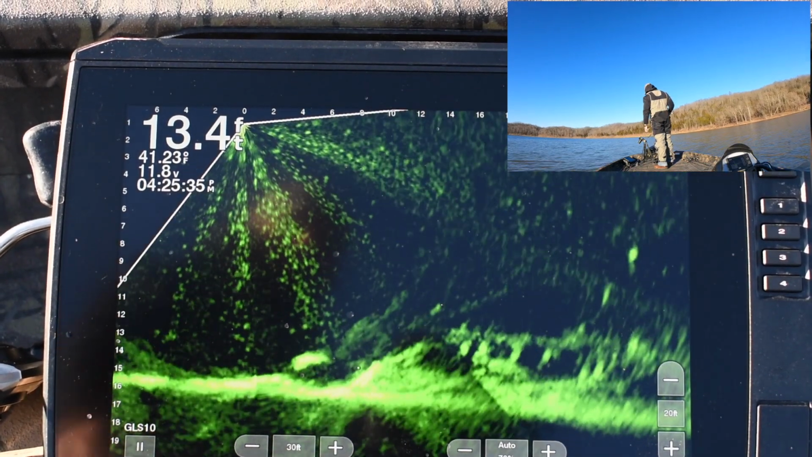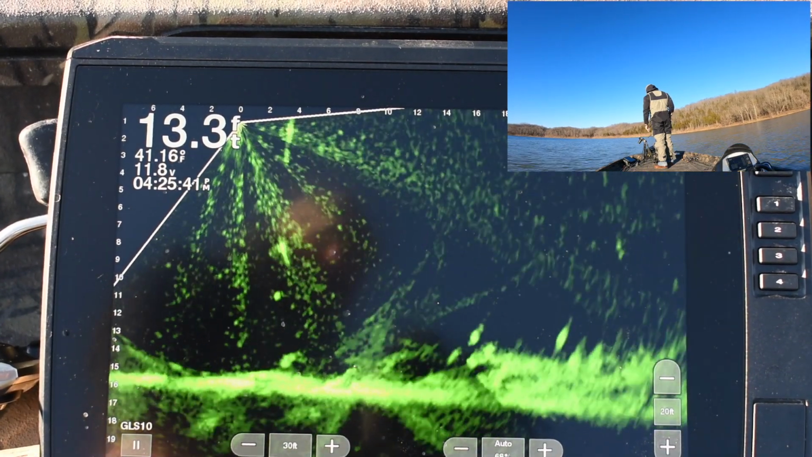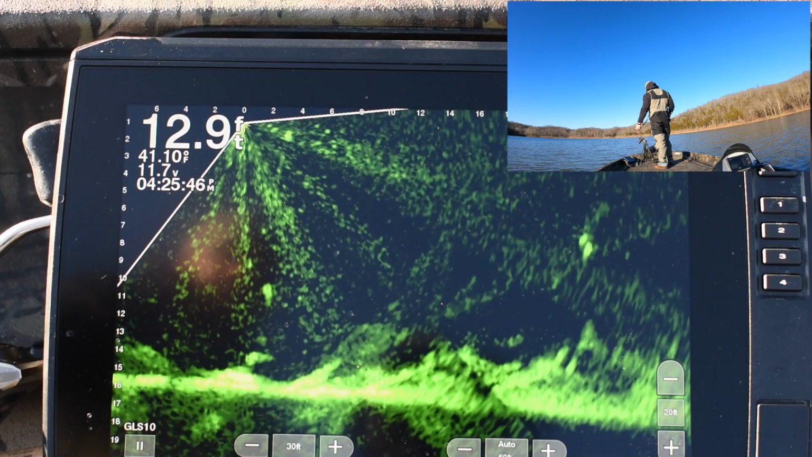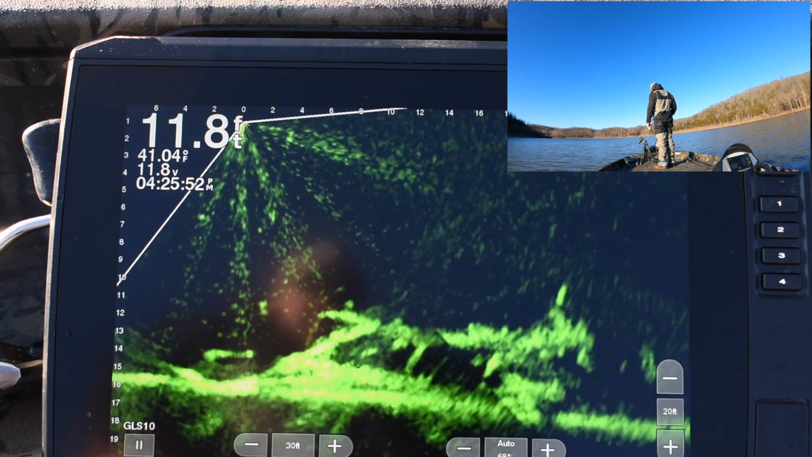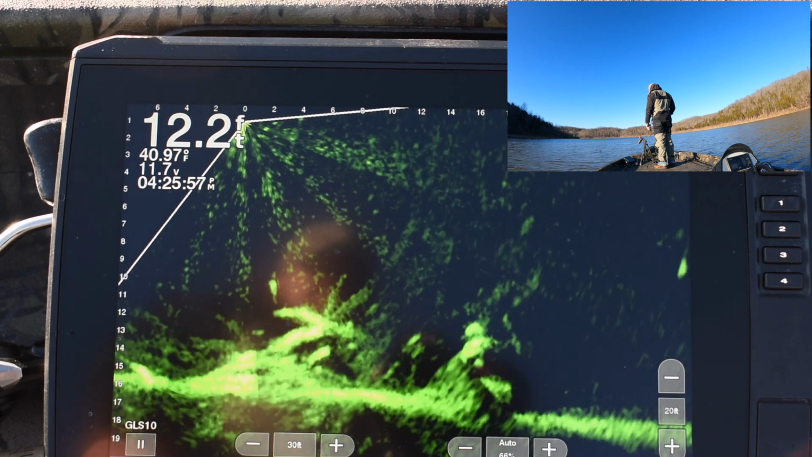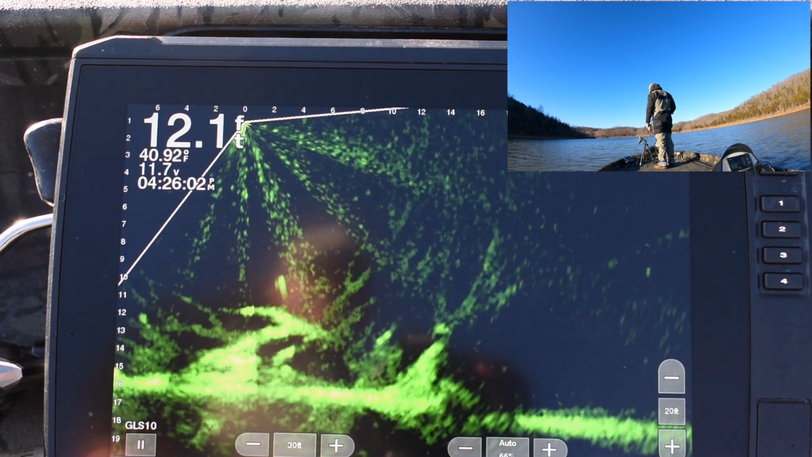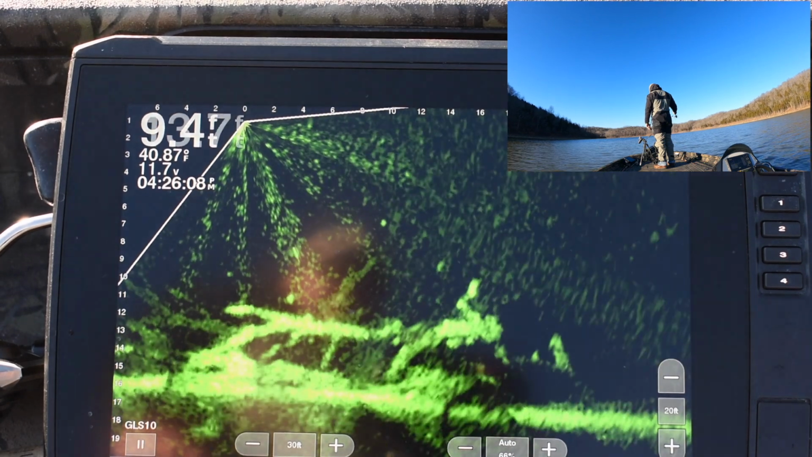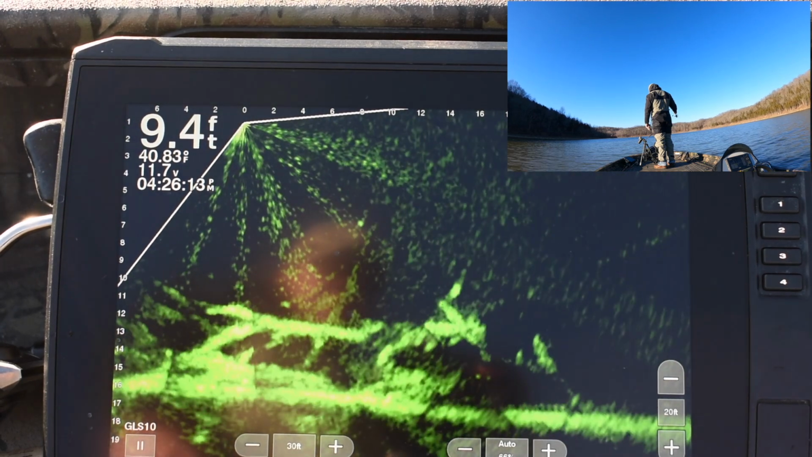We are crappie fishing today, and we are on Taylorsville Lake in, I guess you'd call it central northern Kentucky, or just central Kentucky. But anyway, it is cold, as you can see from the way that I am dressed and from the water temperature. And it's dropping because I just put the trolling motor down. It did warm up and got above 40 degrees on the outside air, so that was really nice. And we got good bluebird skies.